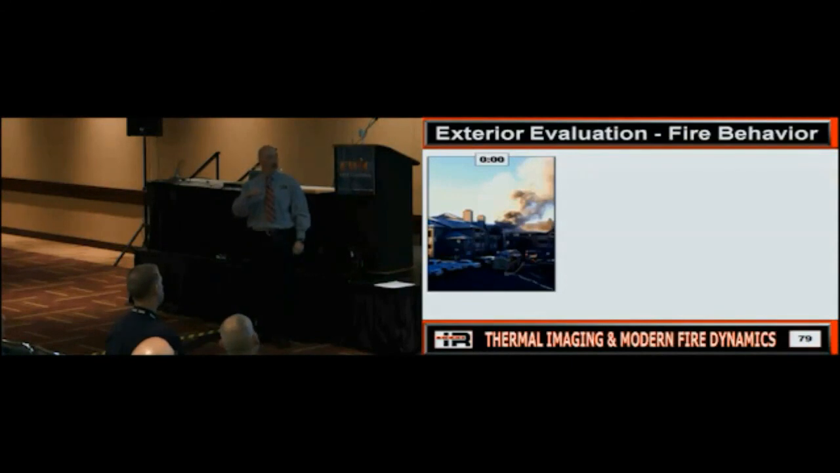She'd come home, put food on the stove, fell asleep, kitchen fire. Smoke detector wakes her up. She comes out to a fully involved kitchen, burnt badly, smoke inhalation trying to get to the front door. She can't do it, so she ends up bouncing out on the balcony. So this balcony door is about halfway open, and she's out on the balcony. So our guys see her, so they immediately start throwing a ground ladder to make the rescue.